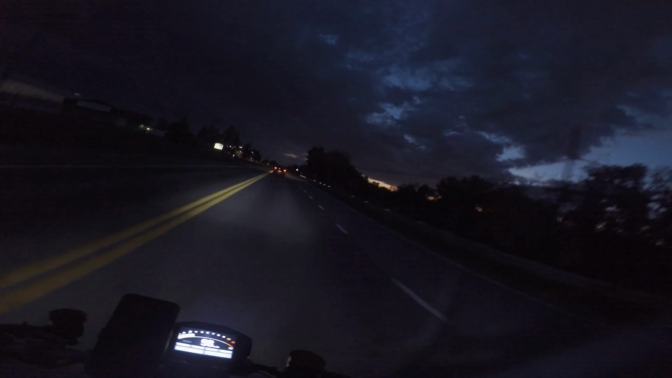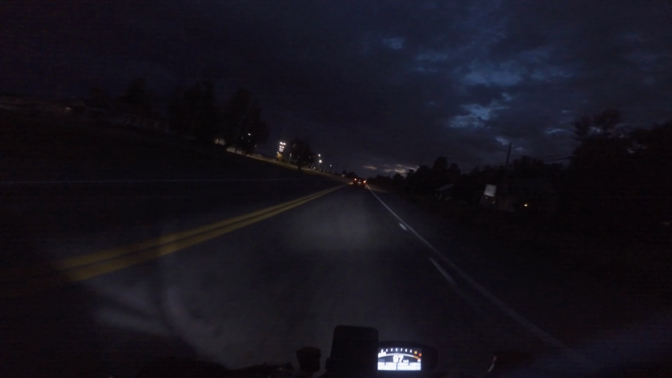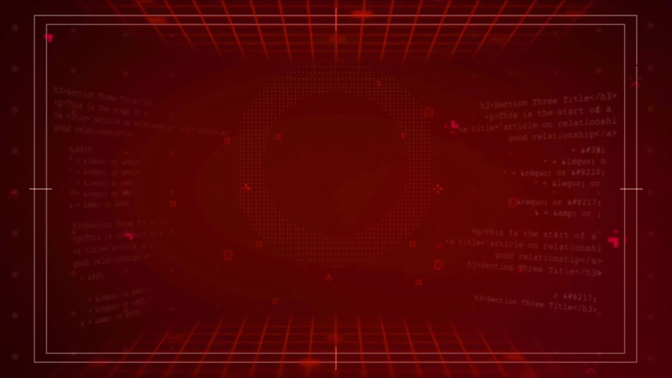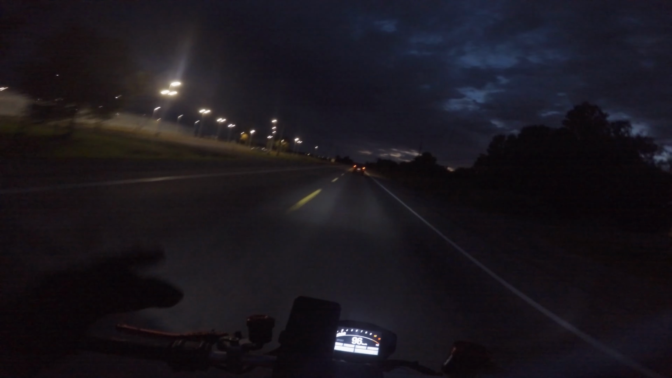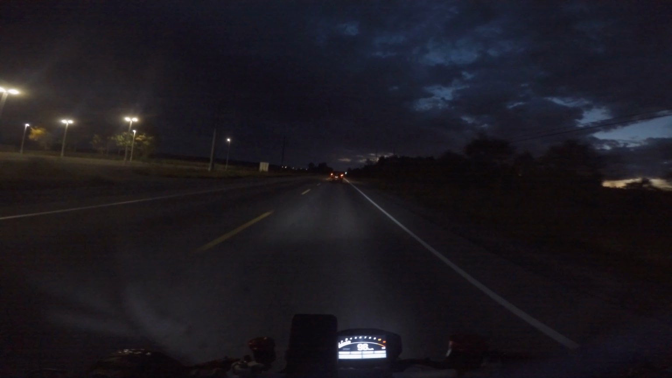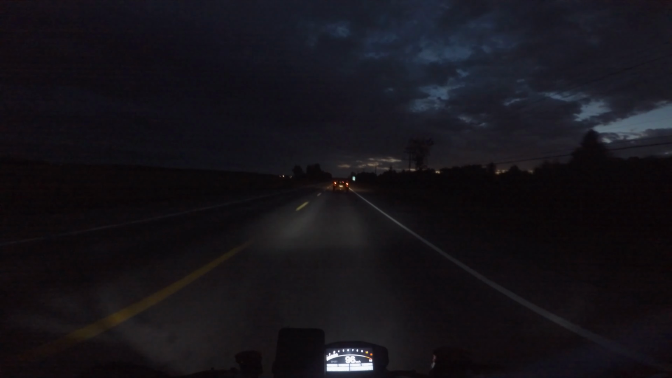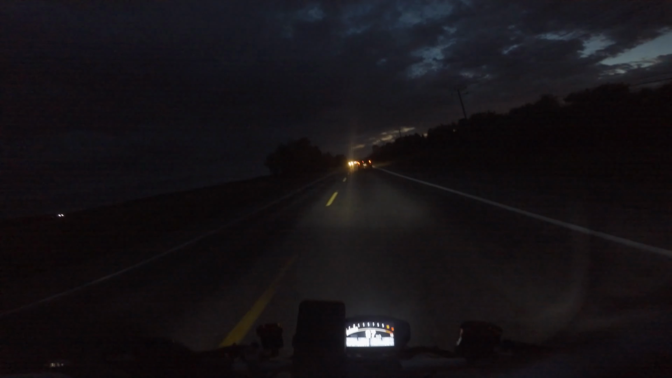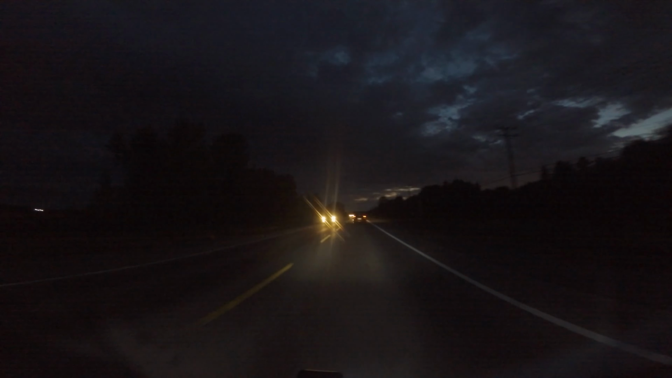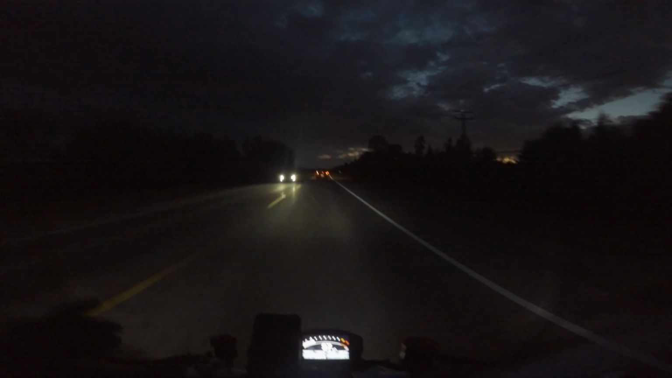I'm curious to know, does anybody ride at night outside of the city? Don't get me wrong, riding in a city at night is pretty simple, there's always enough lights to ride around town. But I'm curious to know if anybody actually rides out of town on back roads at night. I don't even consider this a back road, just because there's so much traffic. There's always so many cars and lights.